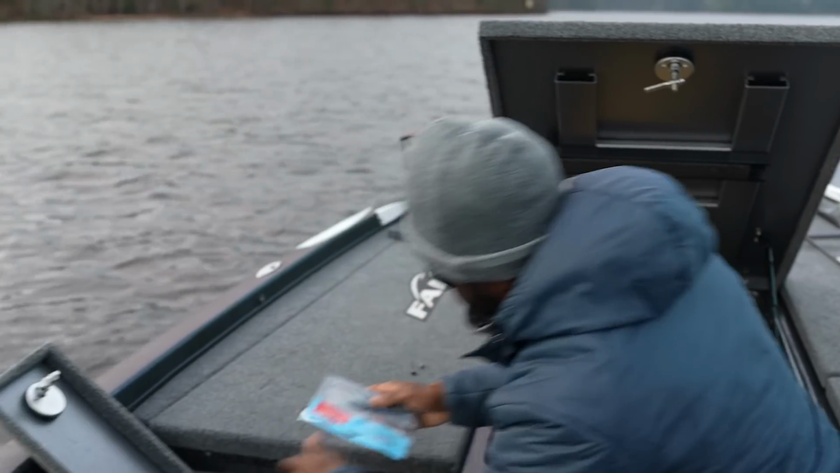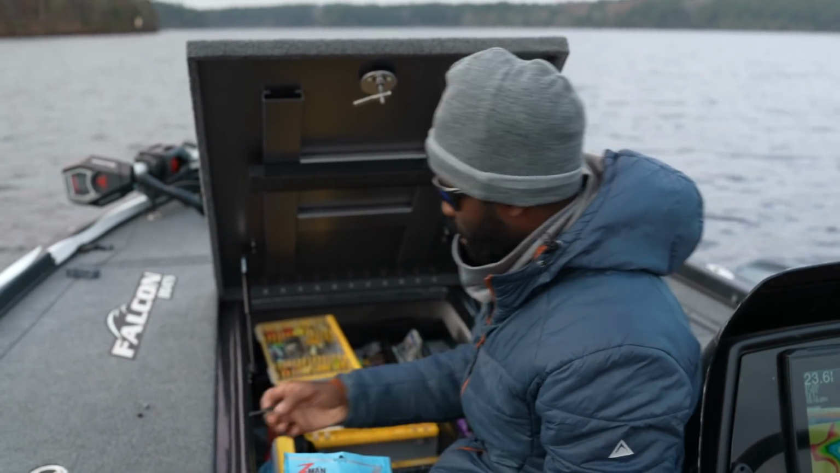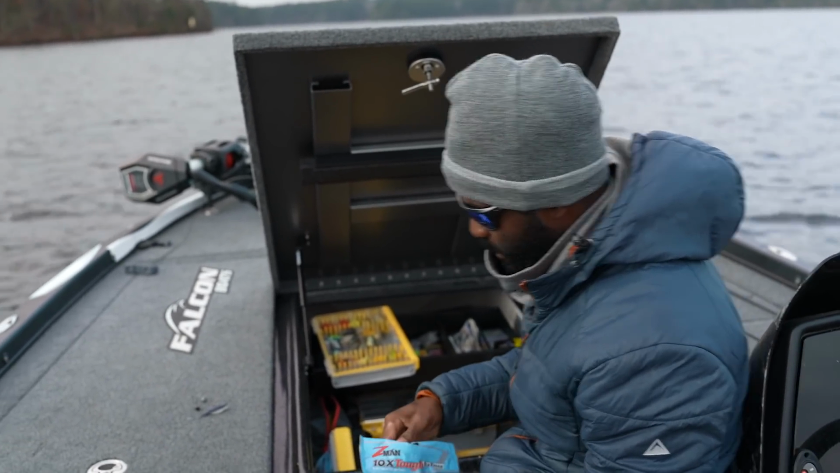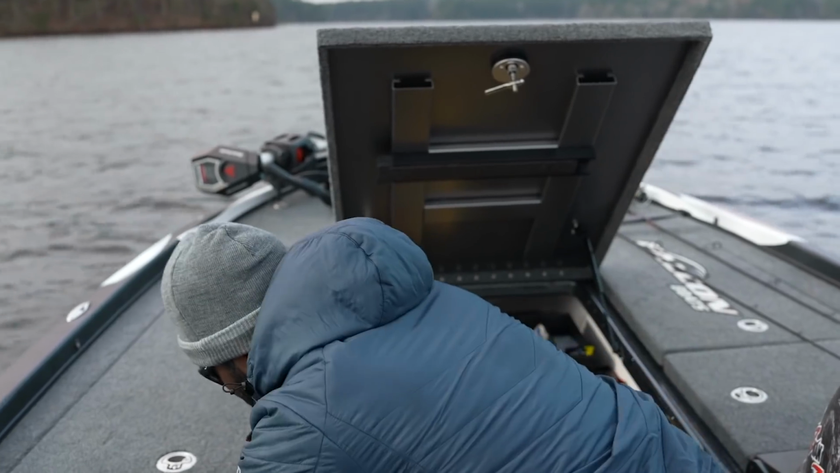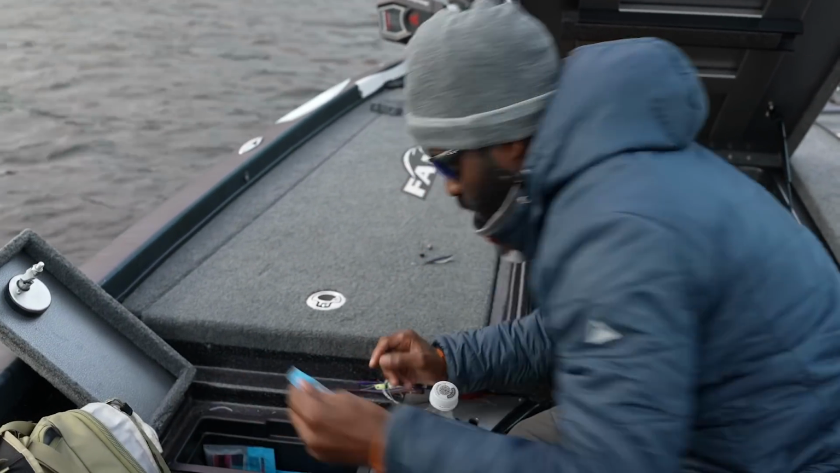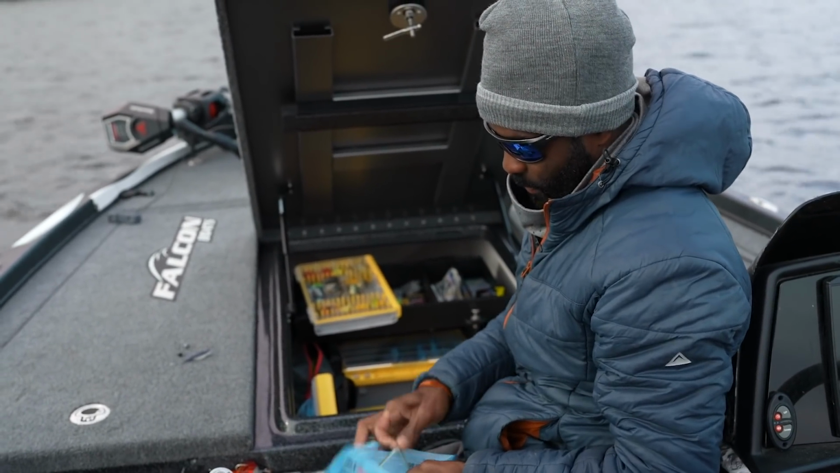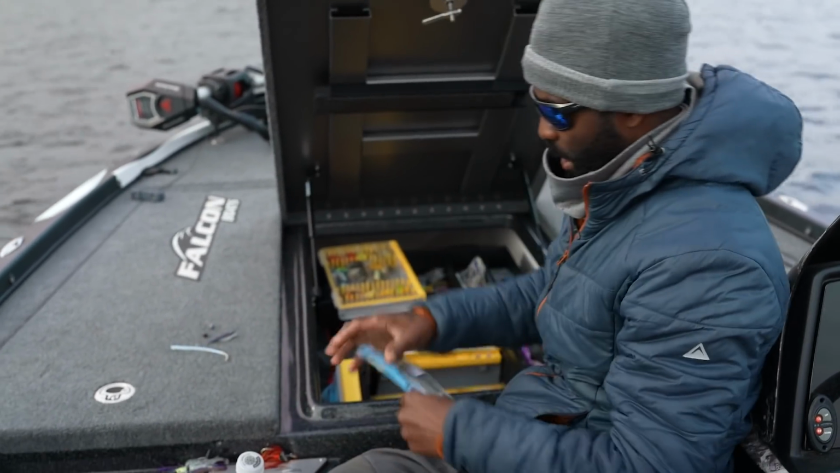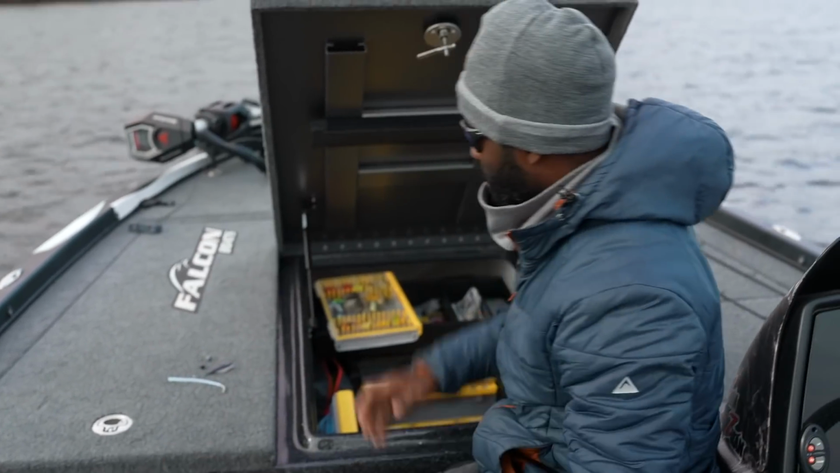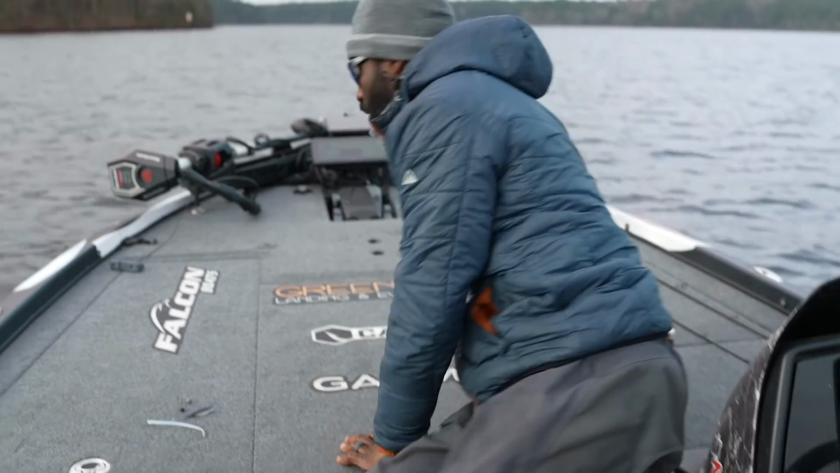Here's the plastics that I like. I got a little minnow style bait that I'll put on my Ned rig. I'll put pretty much a minnow style bait on my drop shot as well. But sometimes I'll use a drop shot worm, like this one right here. It just depends on what they want. Some days they want a worm, some days they want a shaky style bait or worm. We'll have to just see what they're talking like.